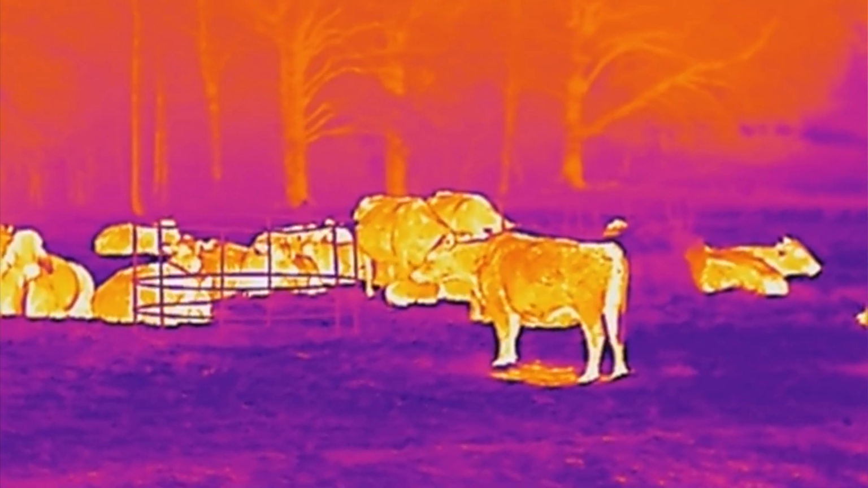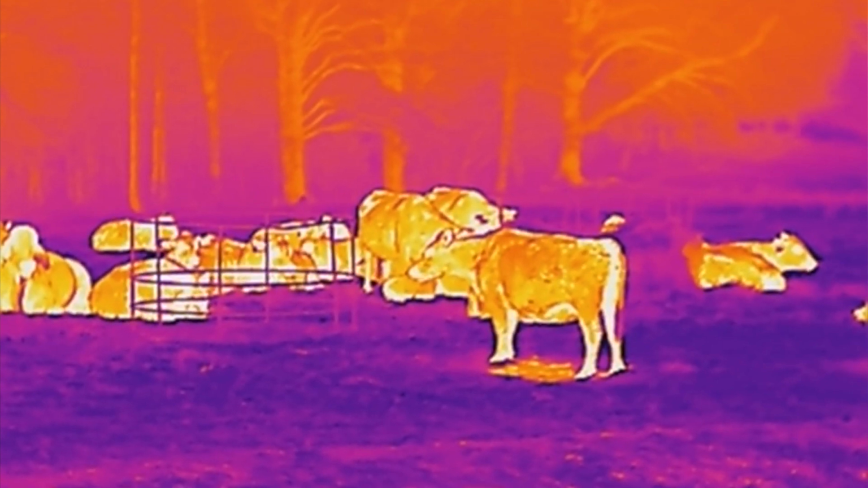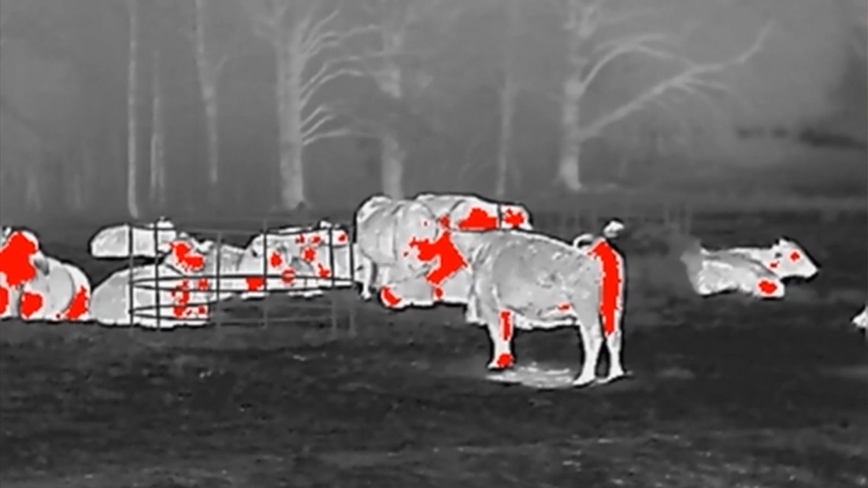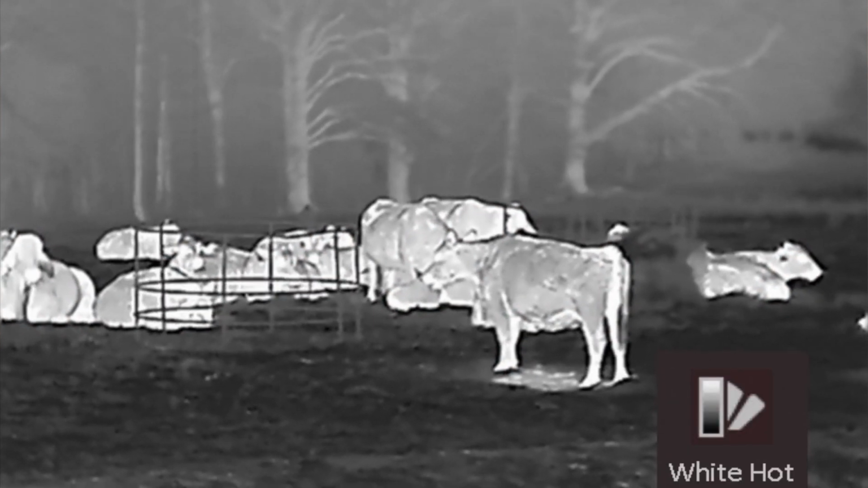If you want extended battery life, you can use an external battery pack. There's a cable that comes in the box. You can plug it into the external battery pack, and that'll give you some more runtime. It's a simple battery pack, the same thing you would use to charge your cell phone. And they're both very small. Both of them weigh about a pound, just a fraction over a pound.